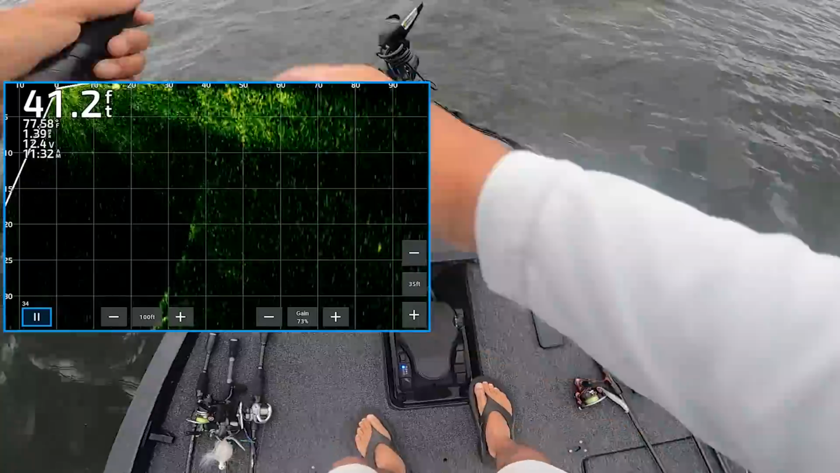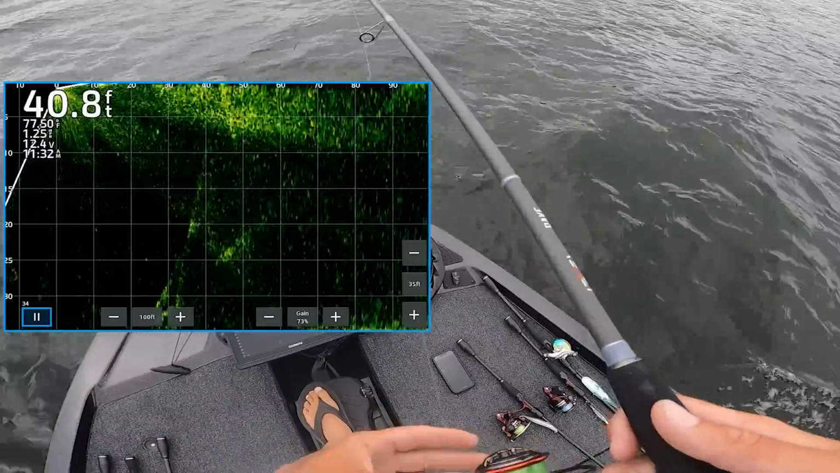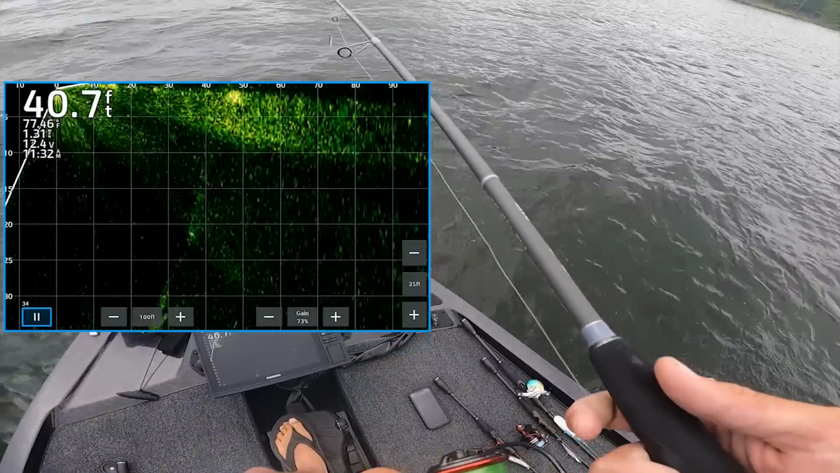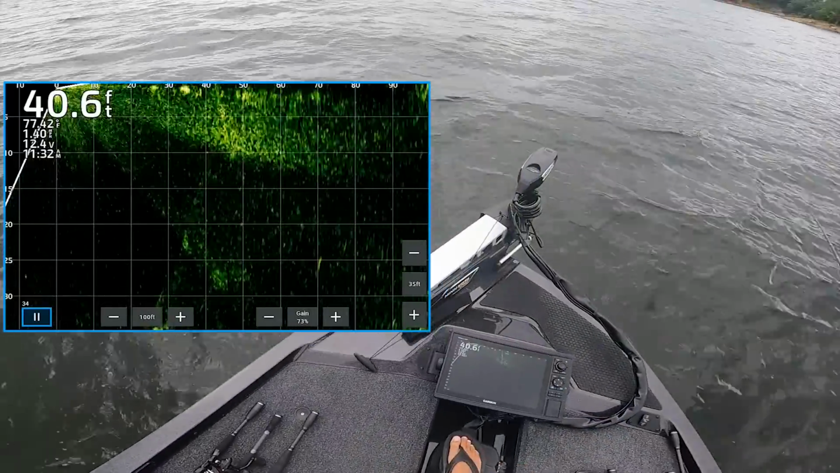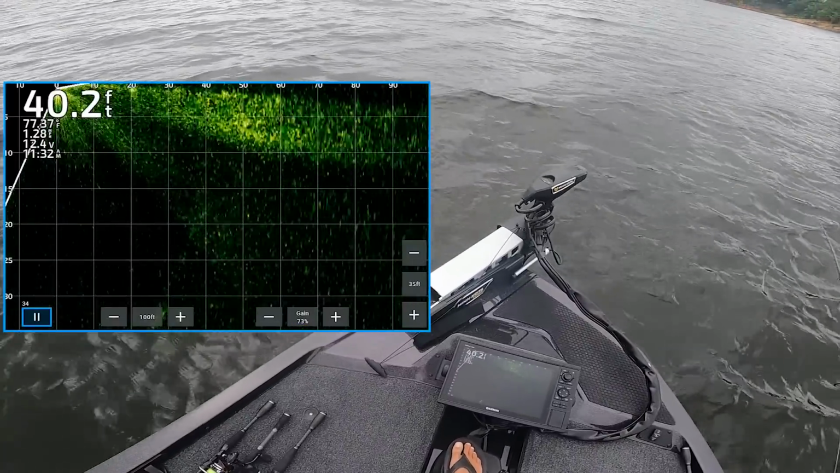Y'all get to see the Icon today, how I can fish in this wind perfectly fine right now also. I'm not gonna throw it singles right now, as we see down there. Come on, dude, why's this thing not come up?